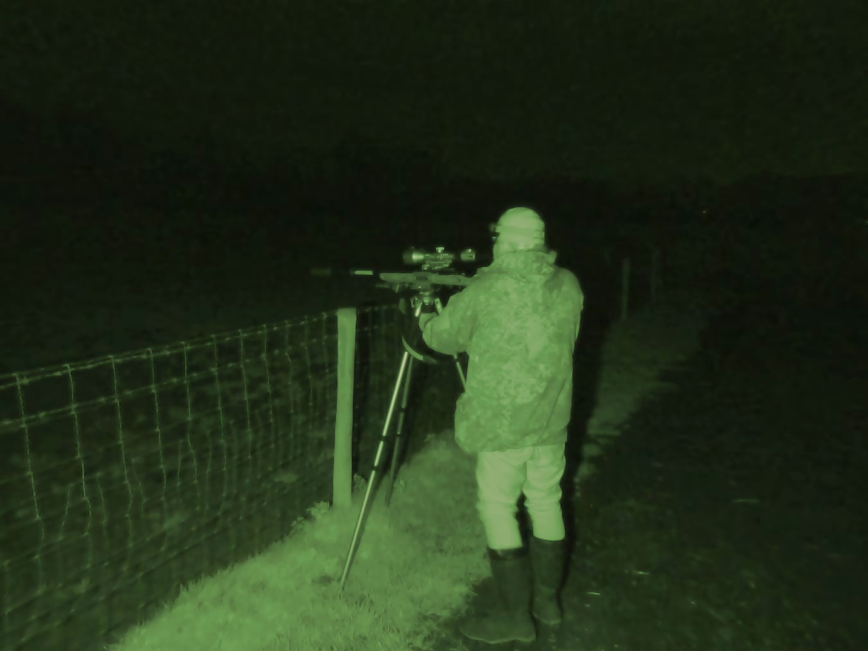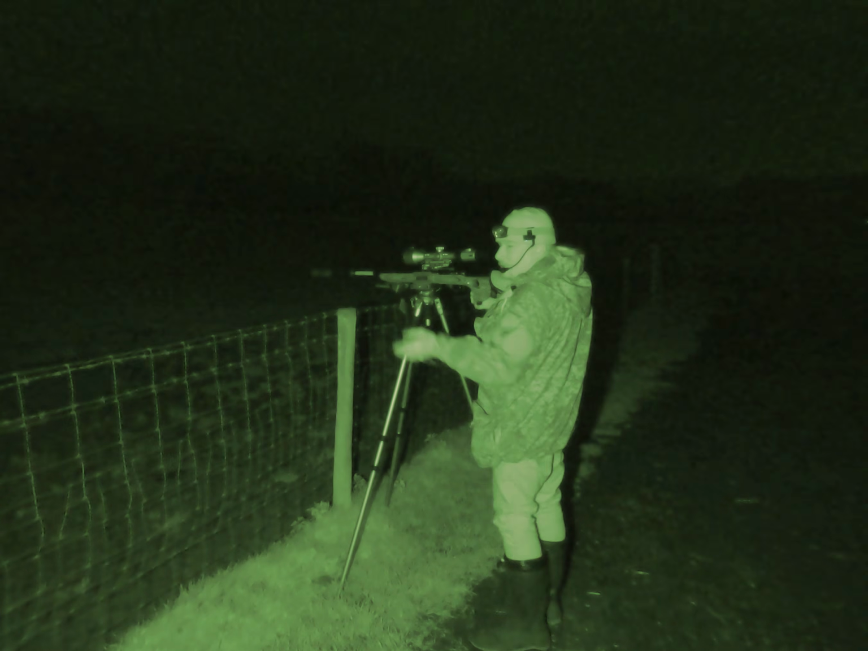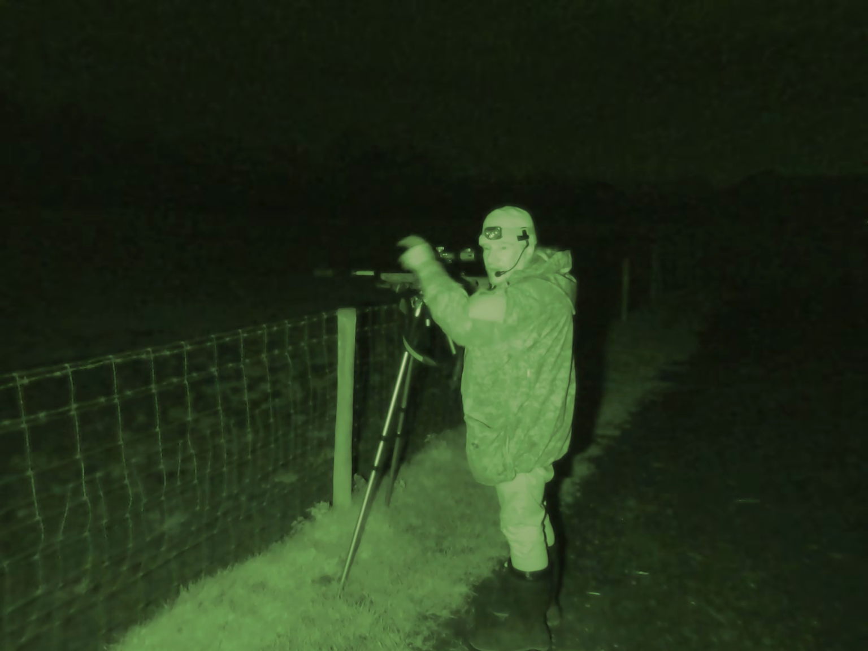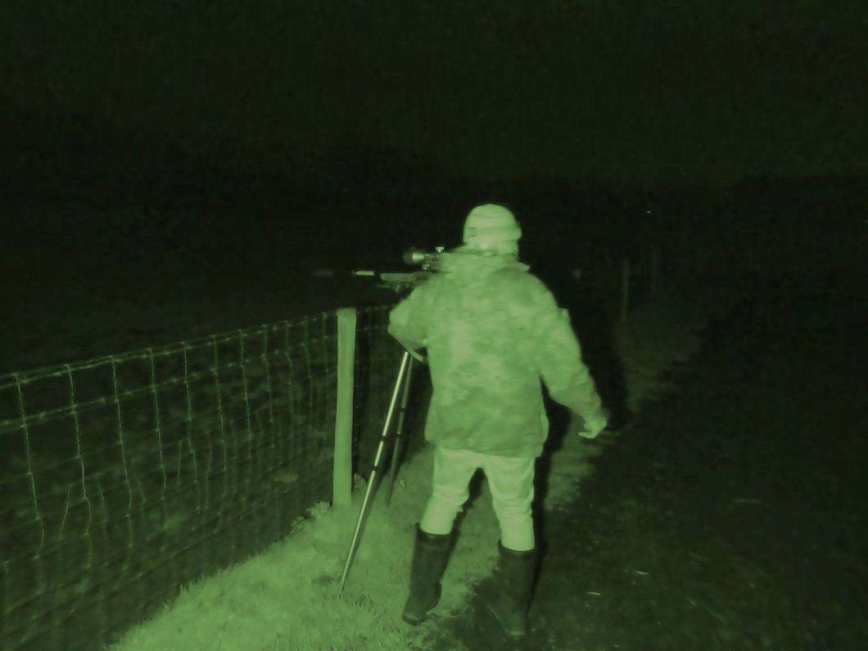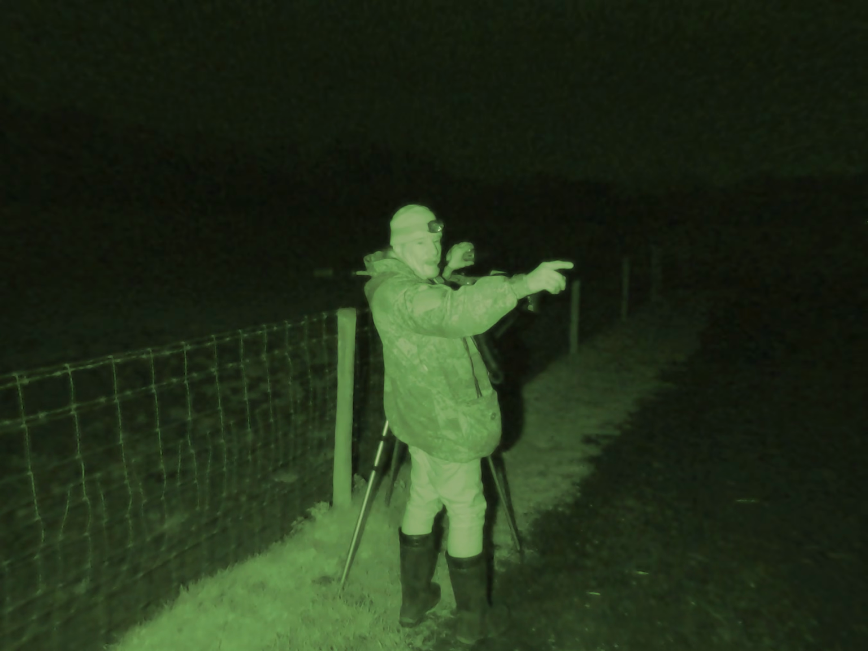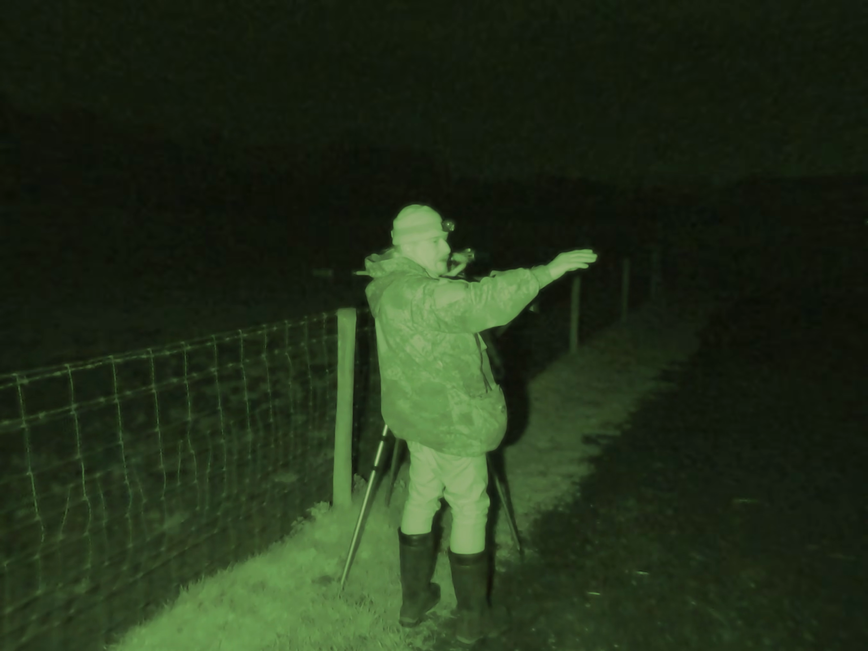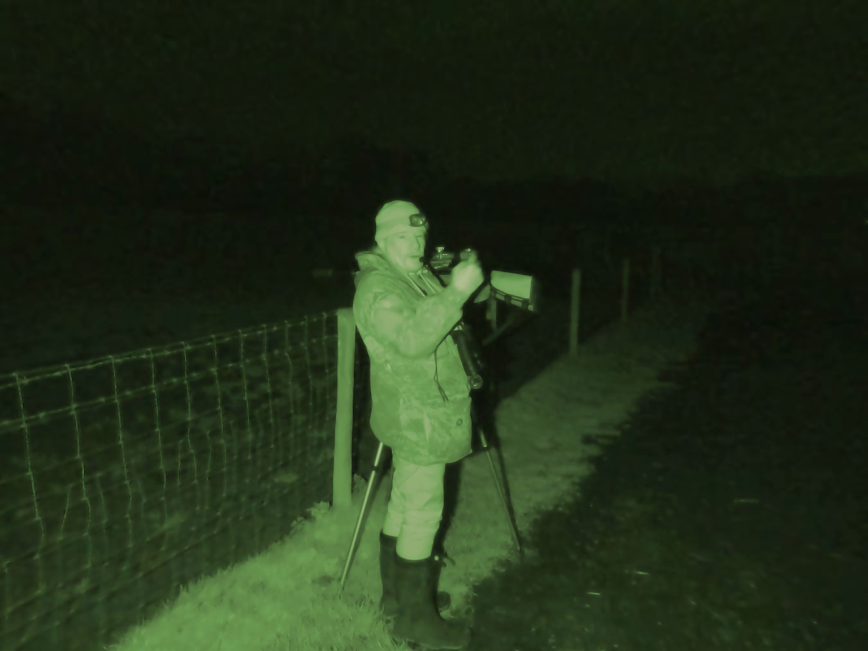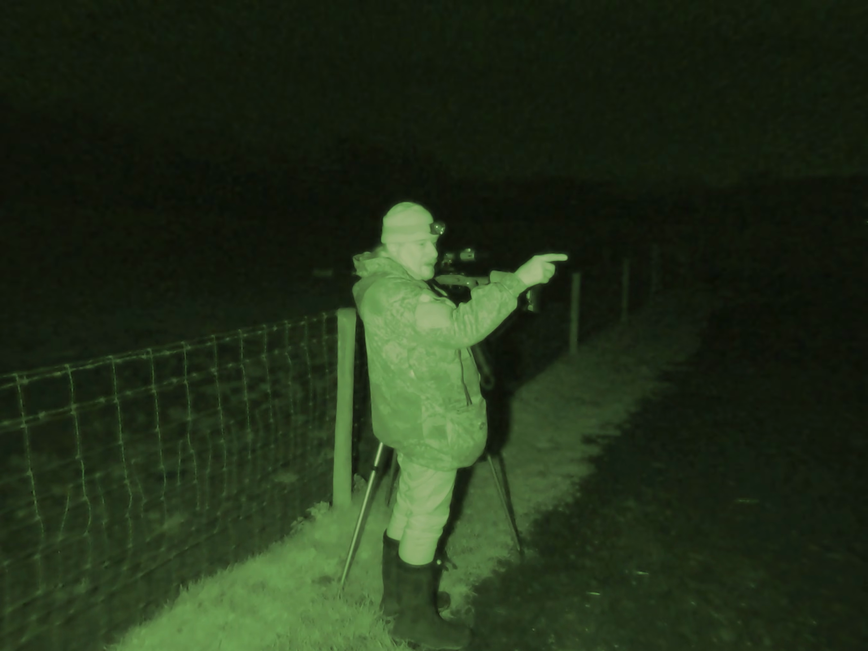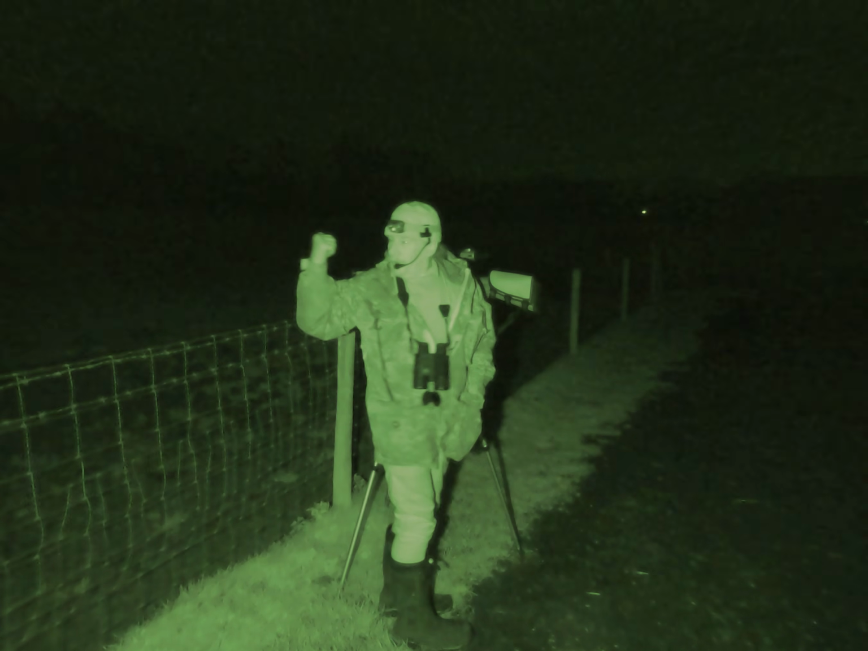Now sometimes what can happen is you'll scan, and what seems like seconds later you look again and there's a bloody fox there. It's as if they teleport themselves there. And what sometimes happens is we've got the A30 running the other side of that hedge line there, which is about 60 metres away, and they come in from the adjacent farmland, cross the road, through the fence, and come in through that way. So not only do you have to look that way, you've got to have eyes in the back of your head as well.